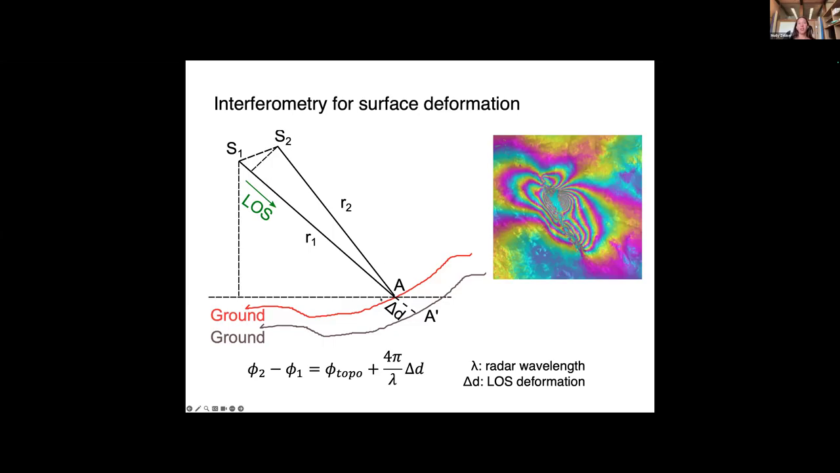So at time 1, if the ground is at point A, the satellite will record the range during this time. And then if the ground moves between our two acquisitions, we get a phase value for A prime at that second time. So the difference between A and A prime is related to the amount of deformation that has occurred between the two time periods.